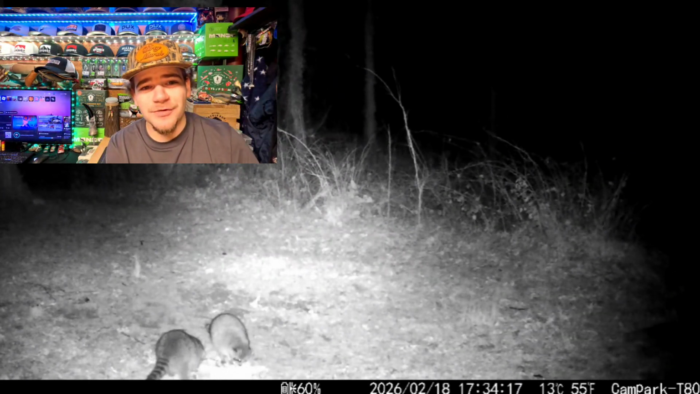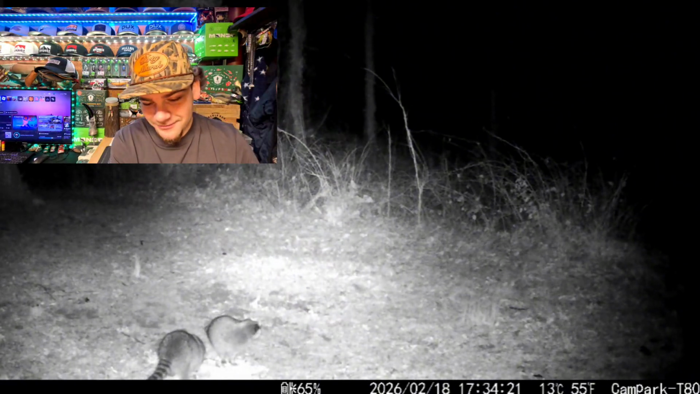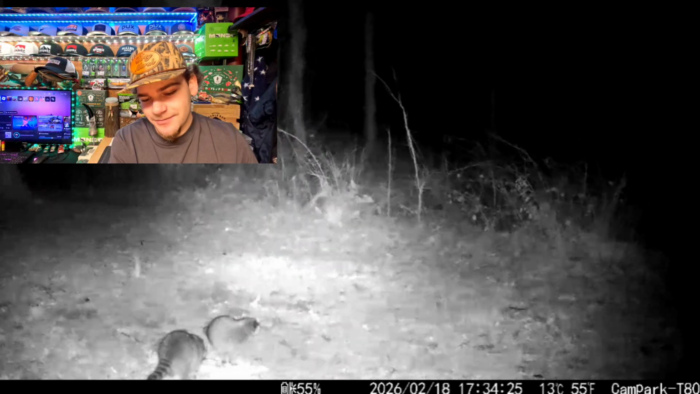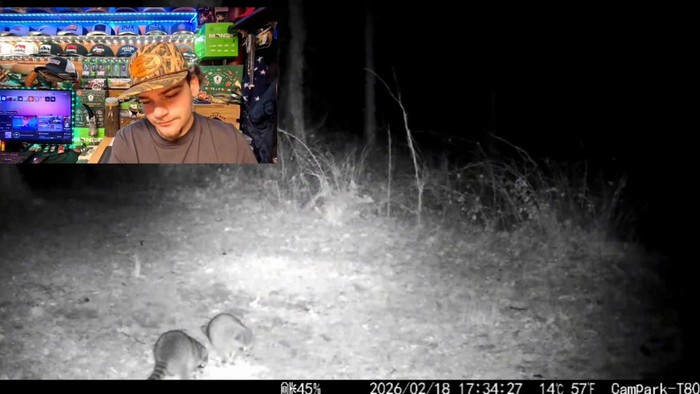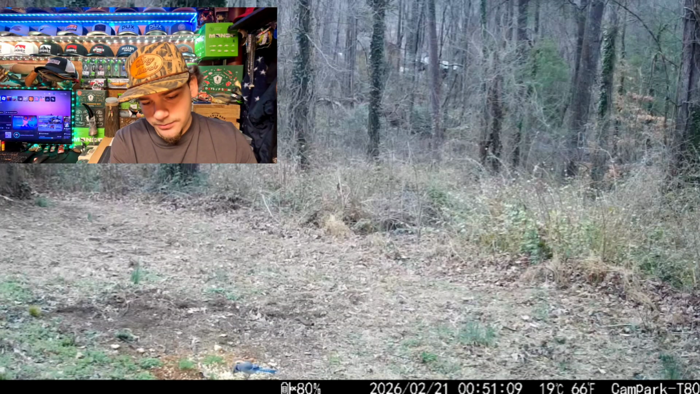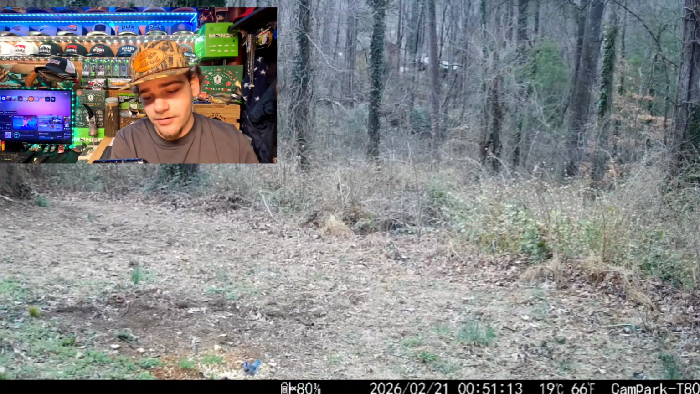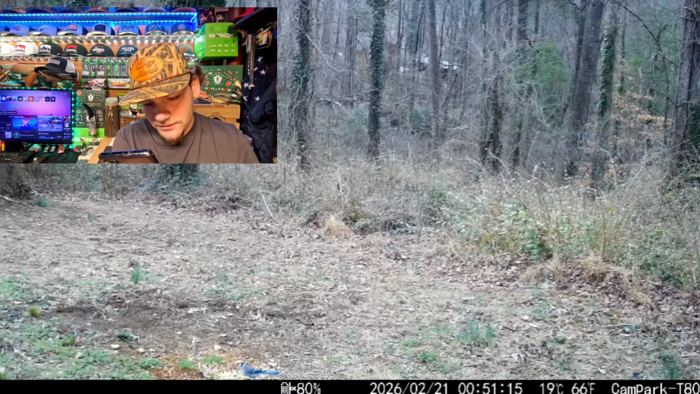Which I mean, you don't really get too much action from the coons because they just sit there and eat. They don't do nothing funny unless it's babies and they're like play fighting or whatever. But that's pretty much all you're gonna get from them. All right, so now here's a daytime clip. Oh, down there in the bottom there's a bird in the corn pile. Looks like a little bluebird.